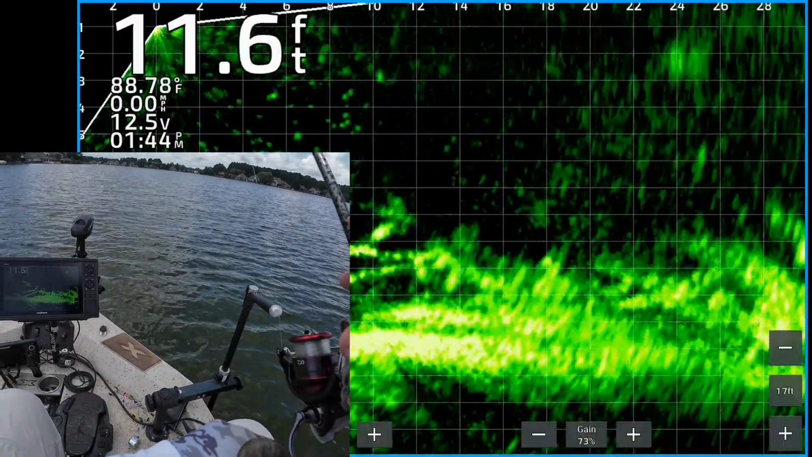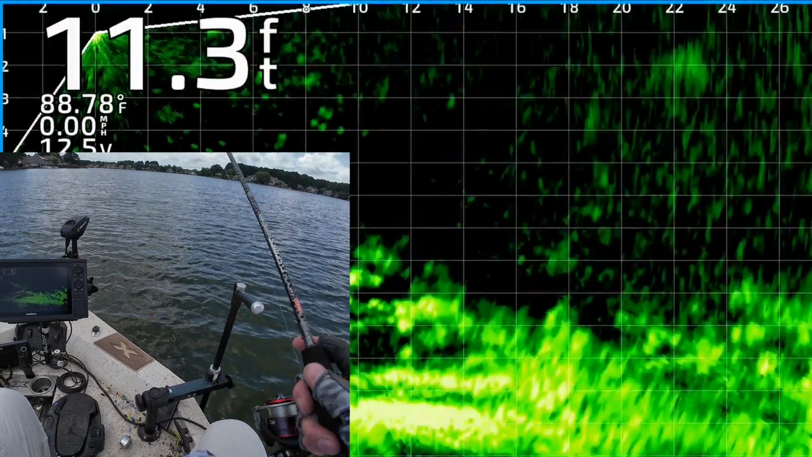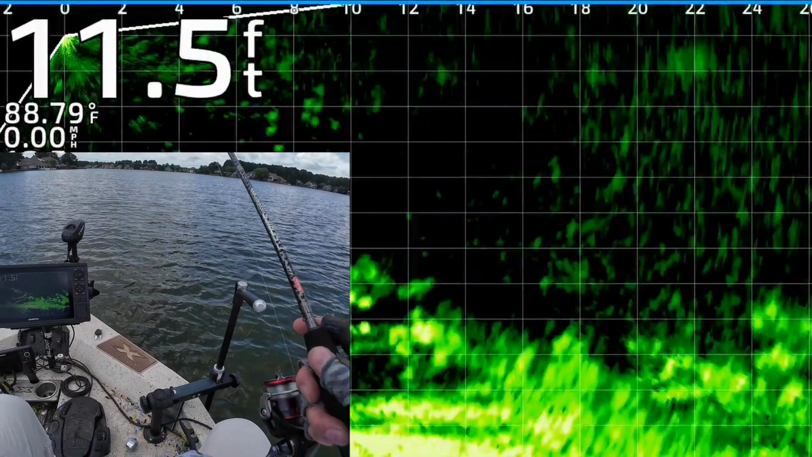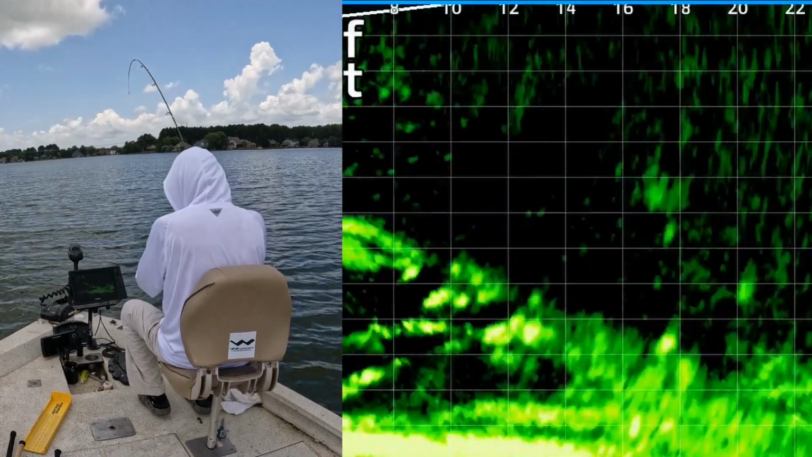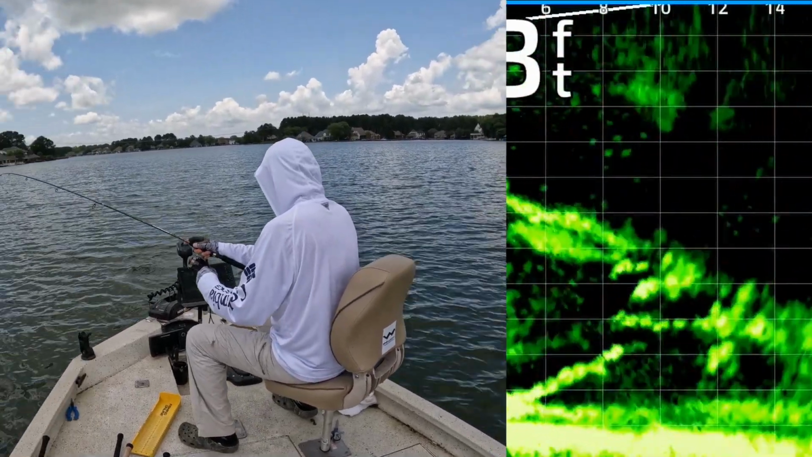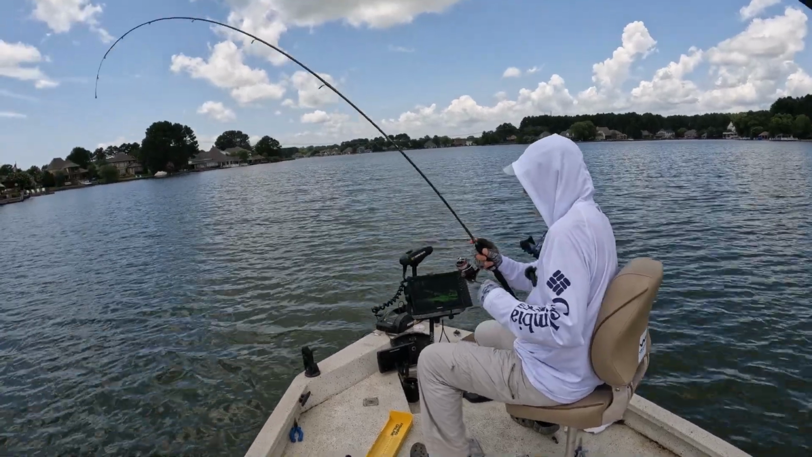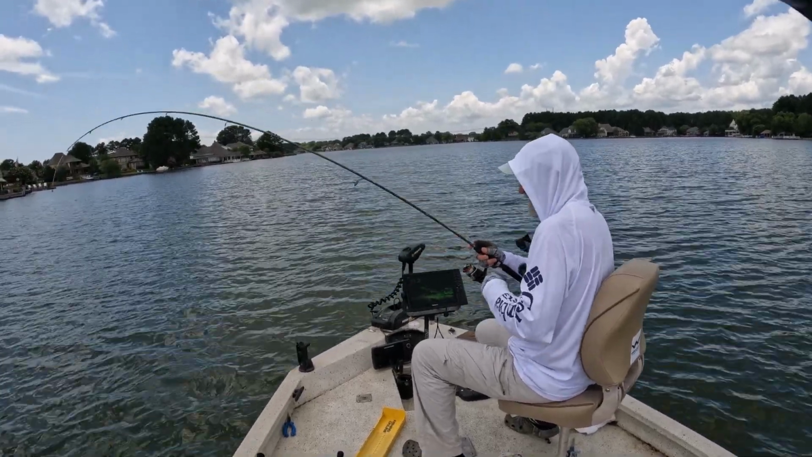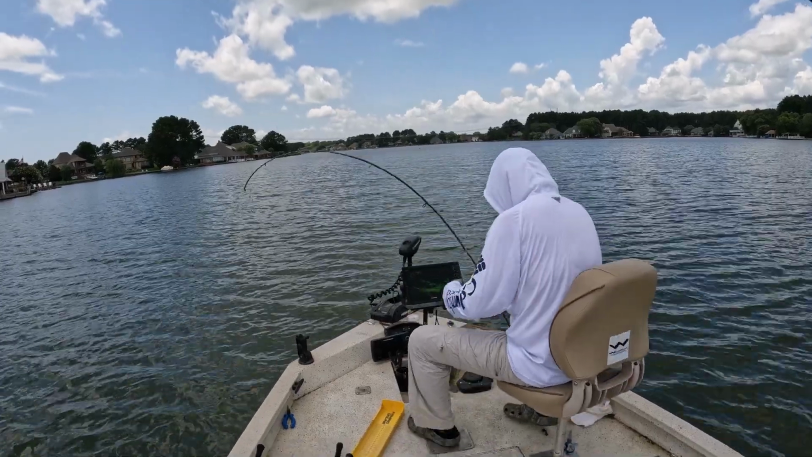Okay, there's my jig and weight coming down to them. Let's see if one of these mugs will eat it. Oh yeah, right there. He's about to get it. That sucker came up and nabbed it. He wanted that. Get up here, little fella. He ain't no little fella. That's a big one.